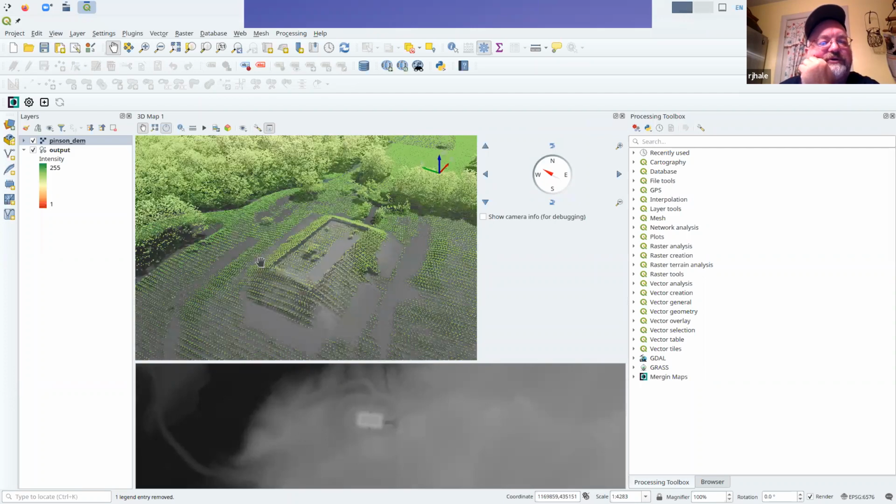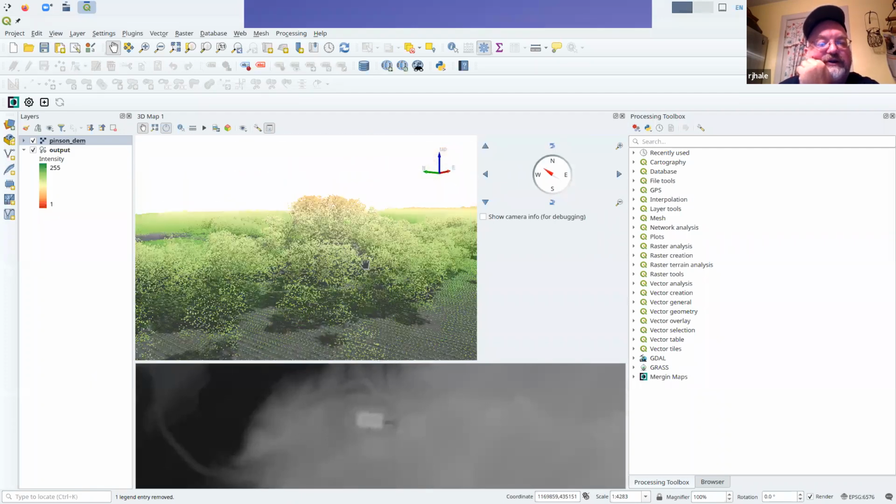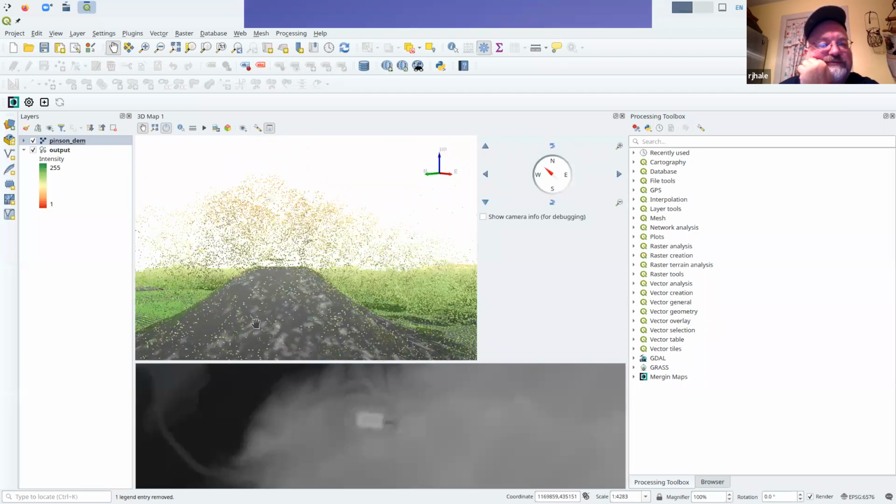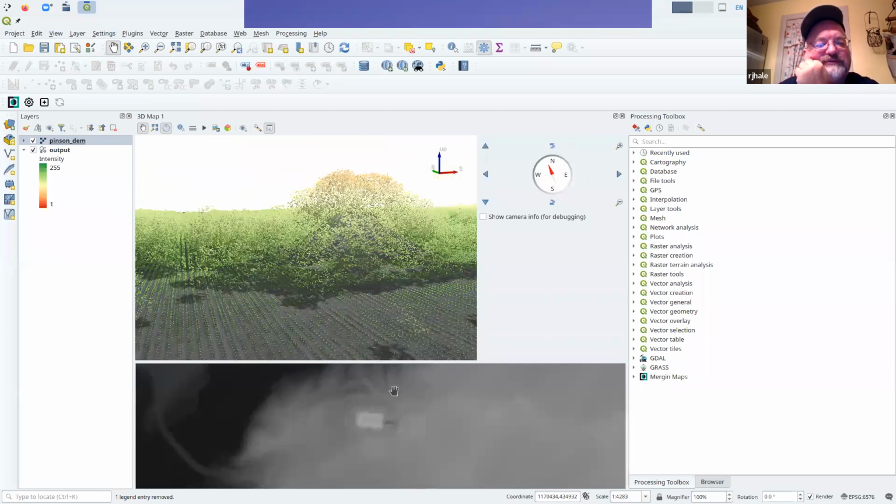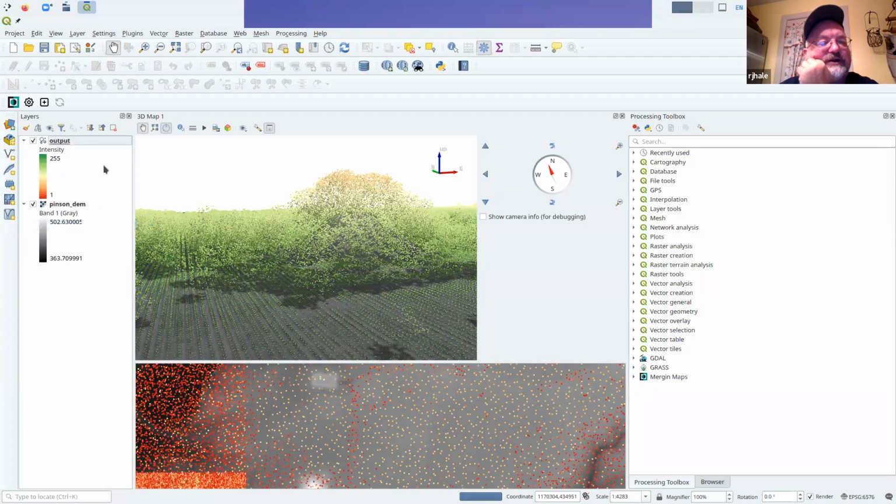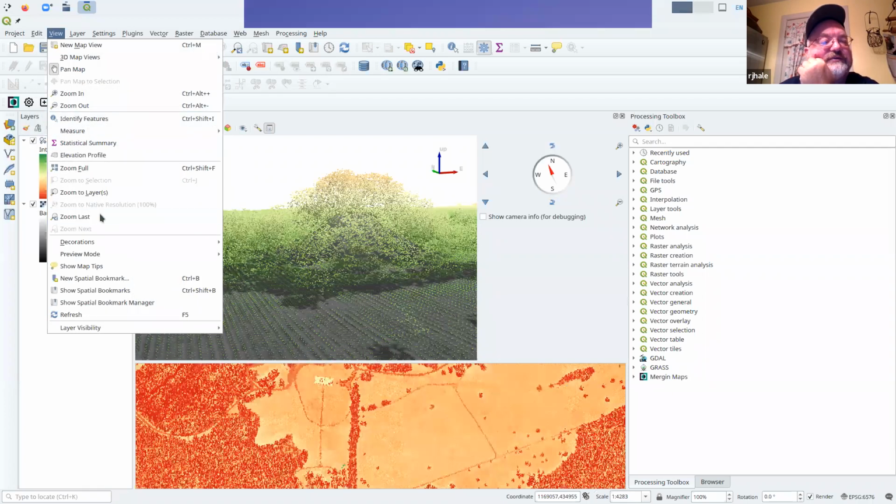So if I wanted to go look at, for instance, this Indian mound here, you can see we've got trees on it. You can see the point clouds kind of hovering above it, but you can at least see into it now and see the Indian mound itself with nothing really between you and it. If I go in and again, let's see how much of this I can stack together.